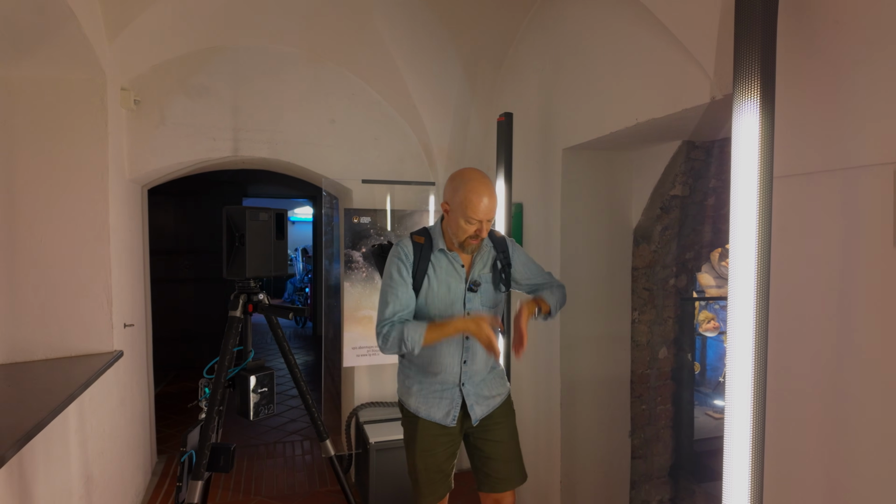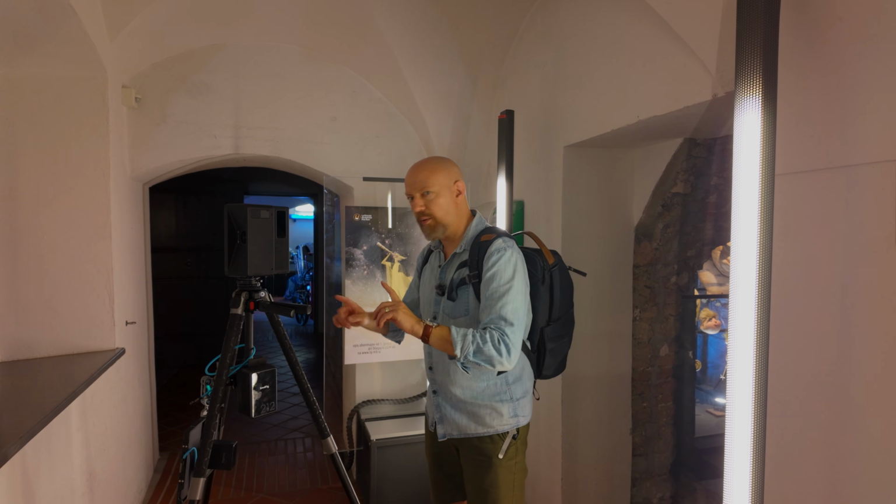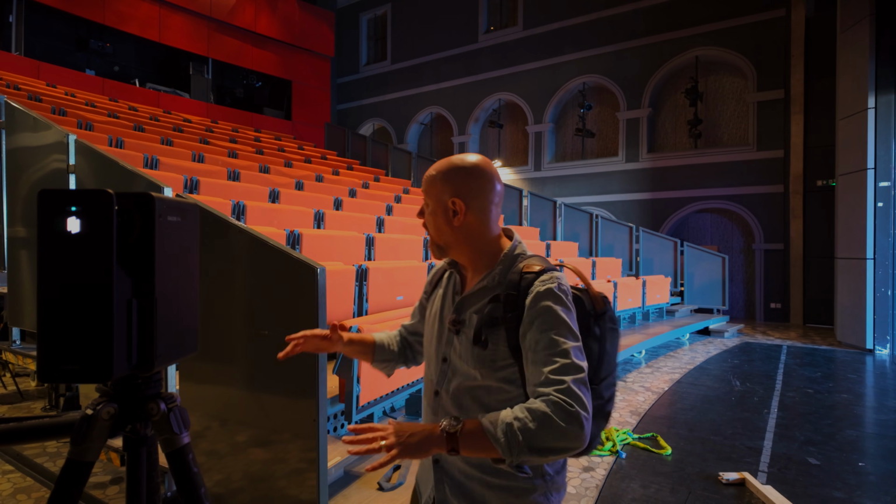I hope I have half. This is where I left off yesterday. I had a scan right here. I'm doing another one right here just to make sure everything connects, and then we're going to go up and down these hallways.